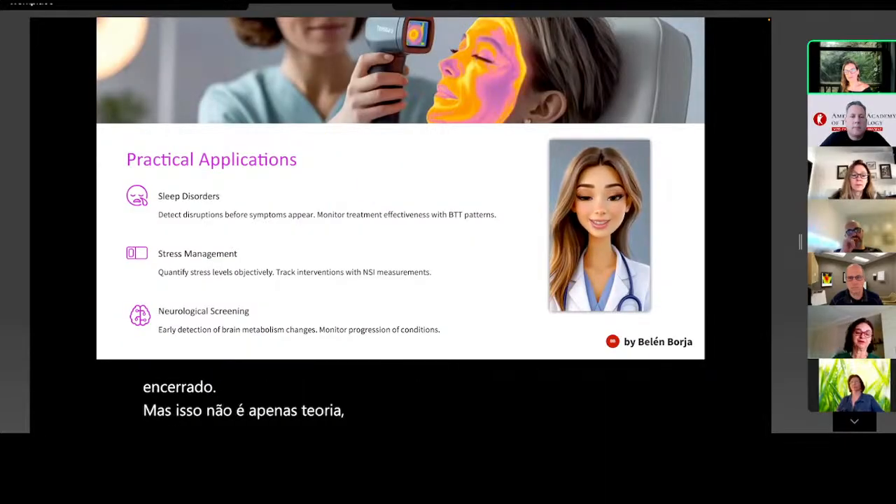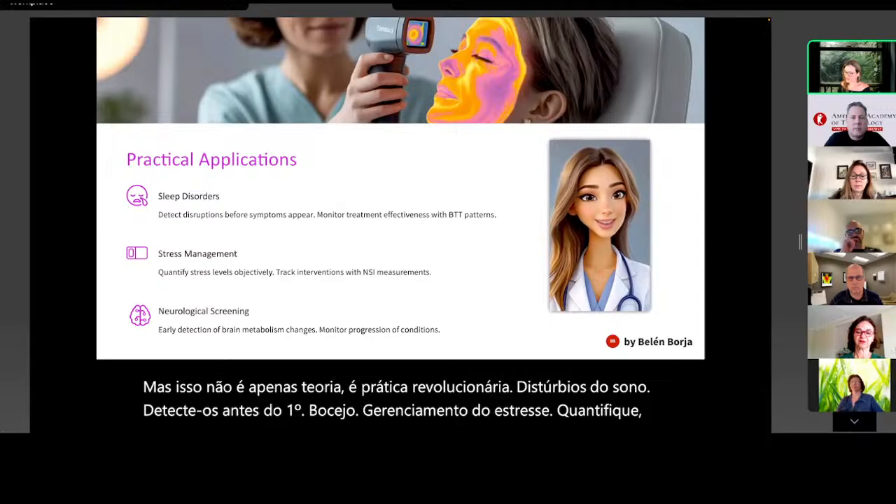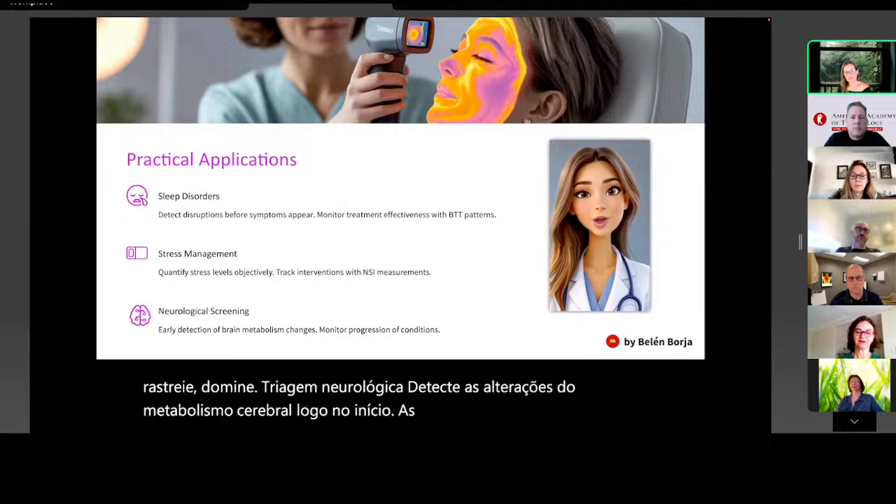This is revolutionary practice. Sleep disorders, detect them before the first yawn. Stress management, quantify it, track it, master it. Neurological screening, catch brain metabolism changes at their very beginning. The applications are limitless. Let me show you some you're going to love.